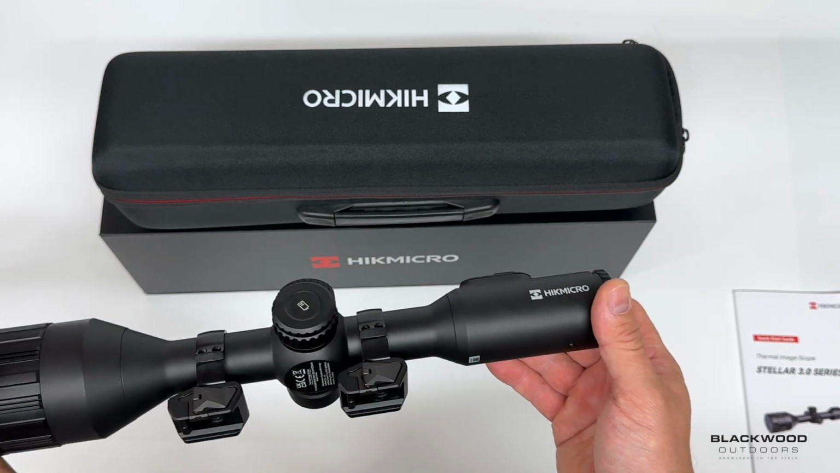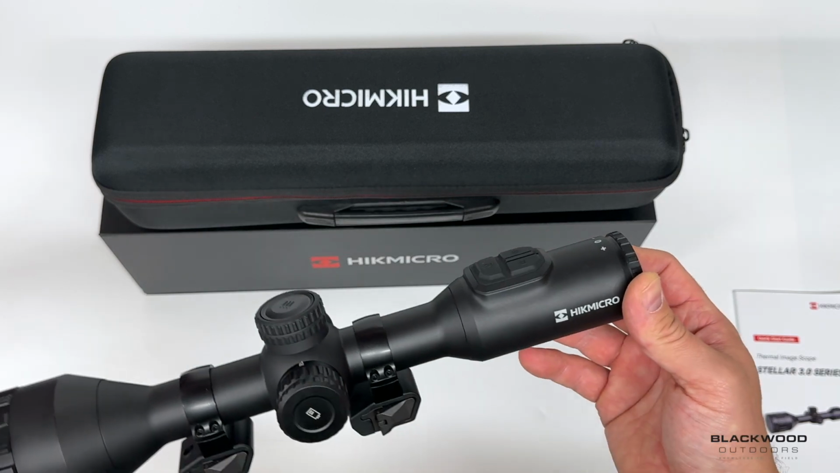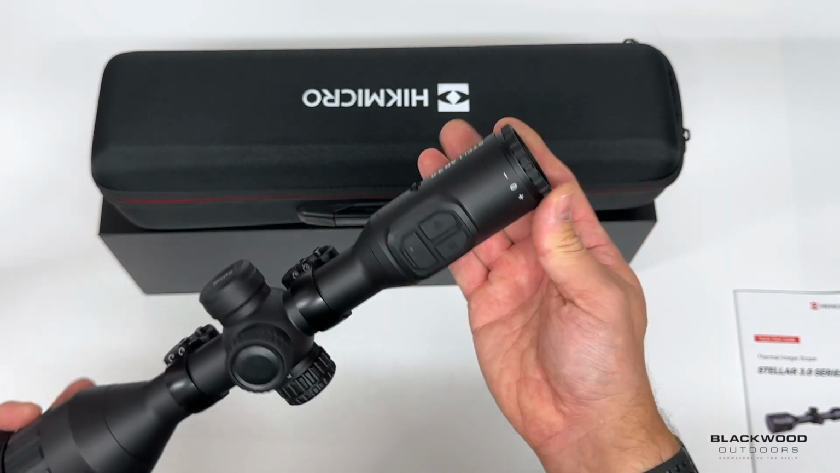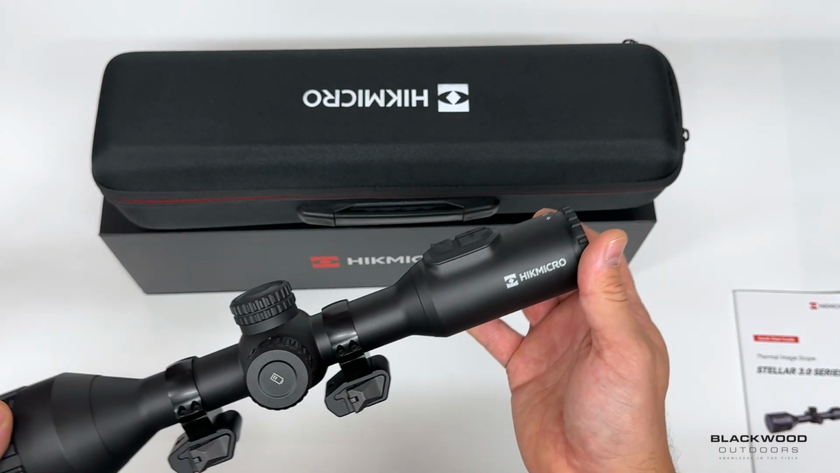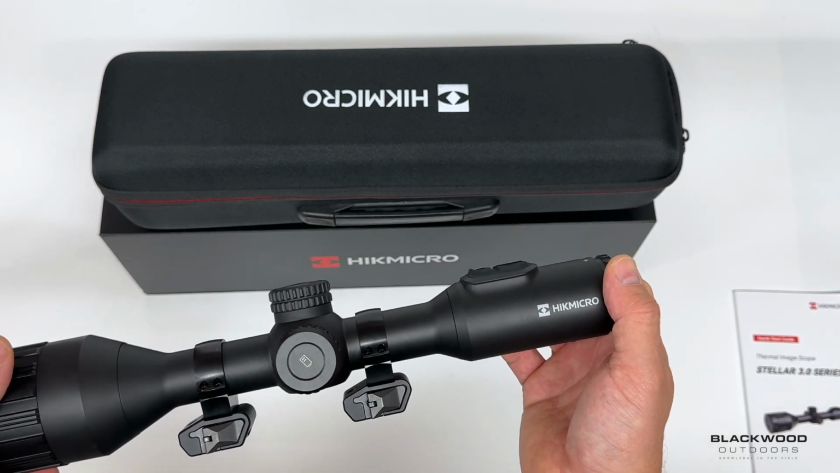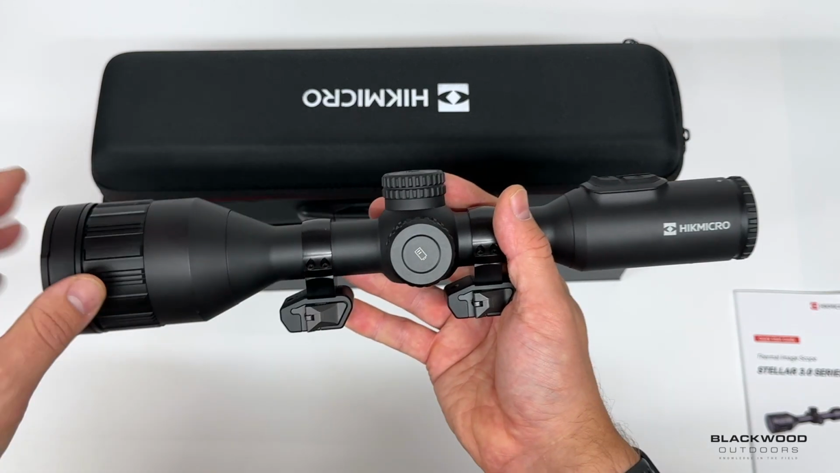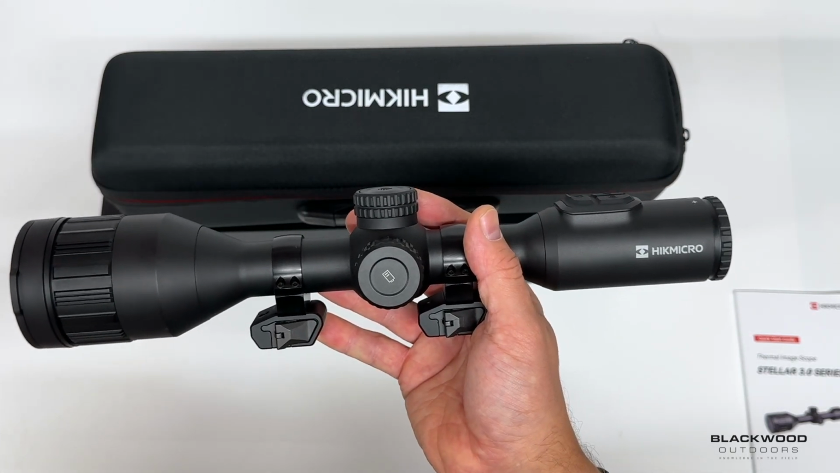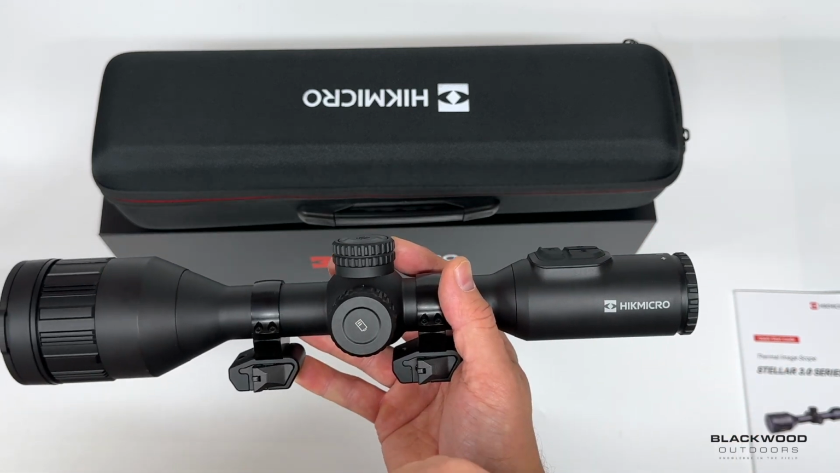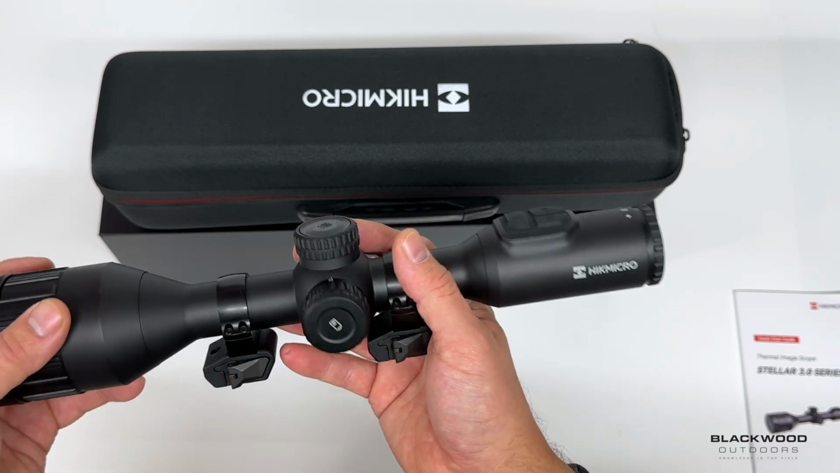The magnification sits at 3.6 mag on the SQ50 model, so it's a lot higher than similar models. When you look at what's on the market, normally the magnification would sit at around anywhere from 2.6 to like 3 mag on similar 50mm models, purely because of the different lens options on the display, should I say. That allows you to artificially magnify, in a sense, that base magnification up to 3.6.